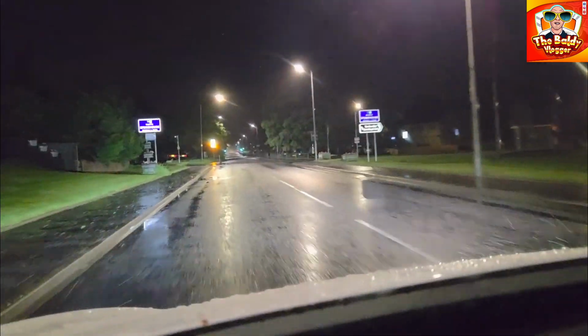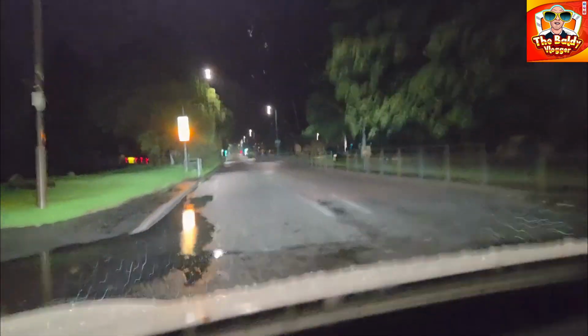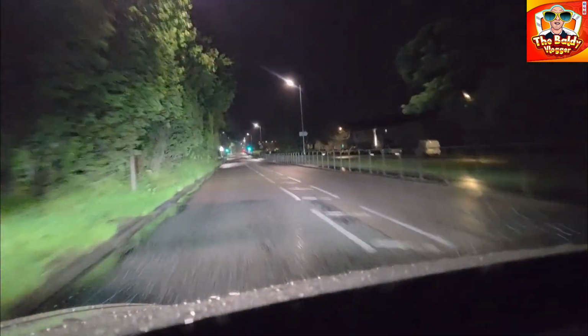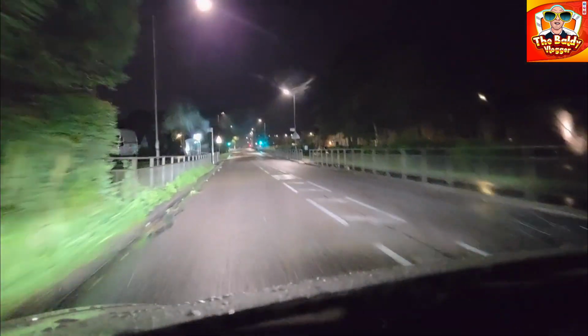Let's see. There's a lay-by here. No lay-by. Needs a bus stop or something. But they don't seem to put bus stops in lay-bys anymore. They put bus stops in the middle of the road, so to stop all the other traffic. So like this. Do now. Used to.